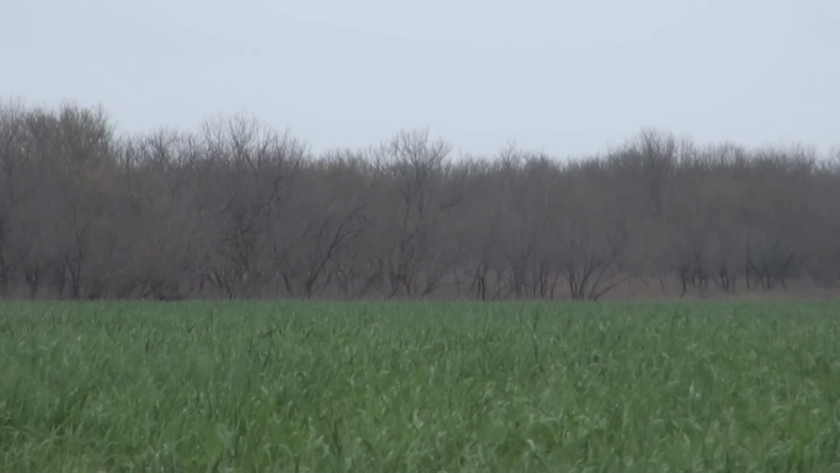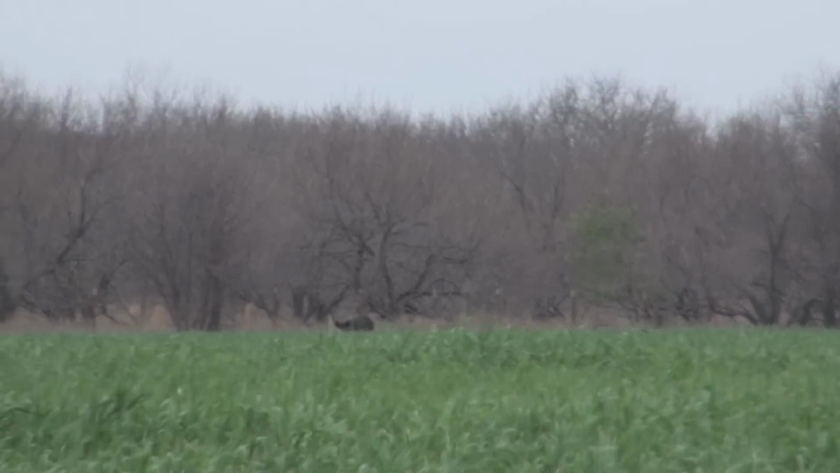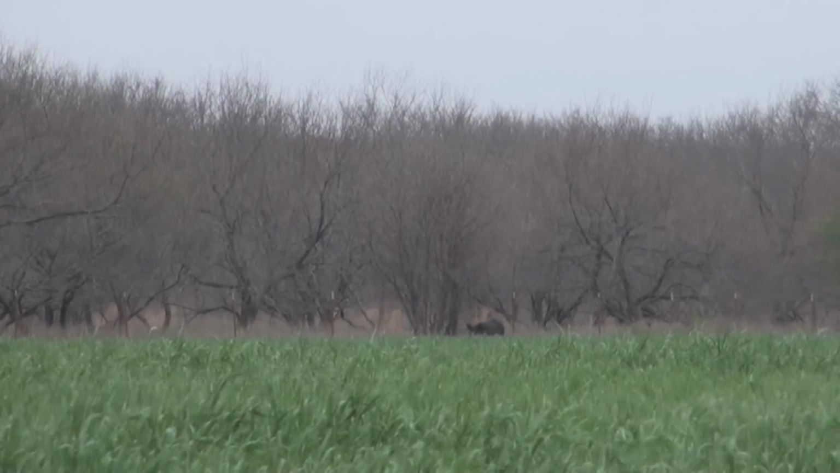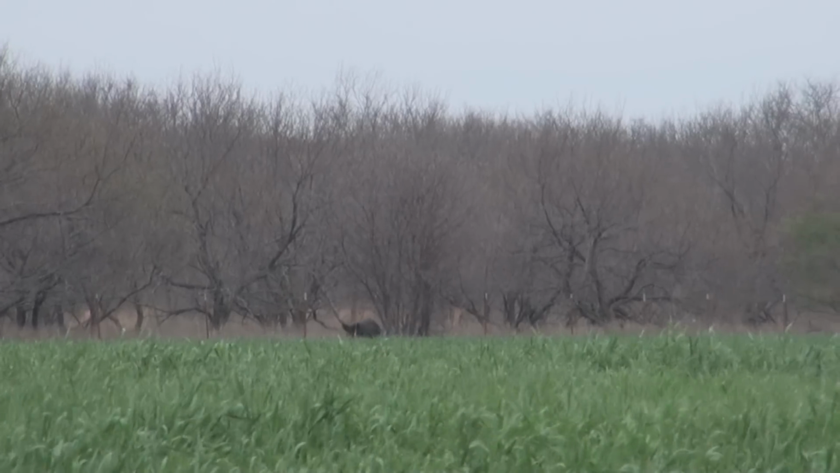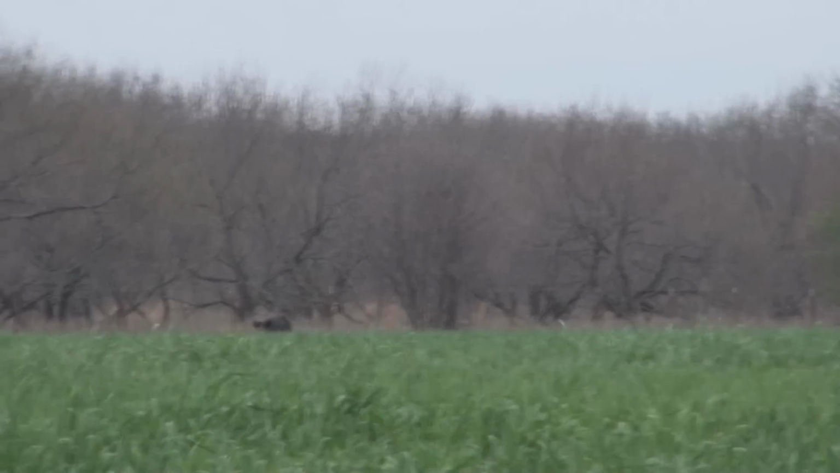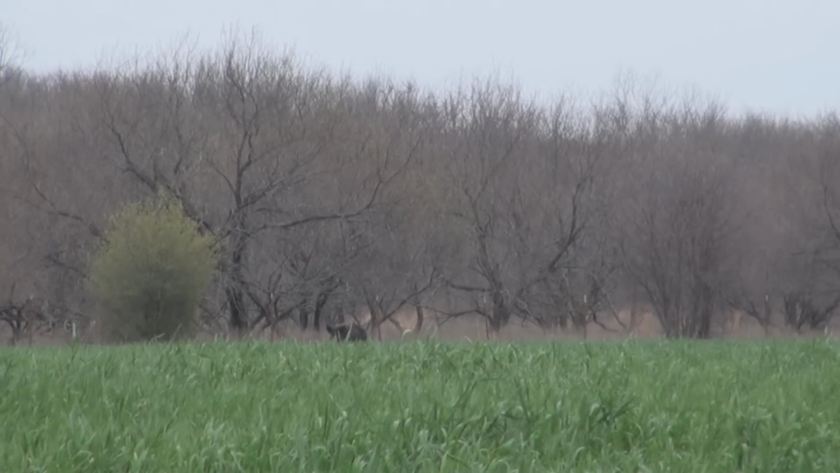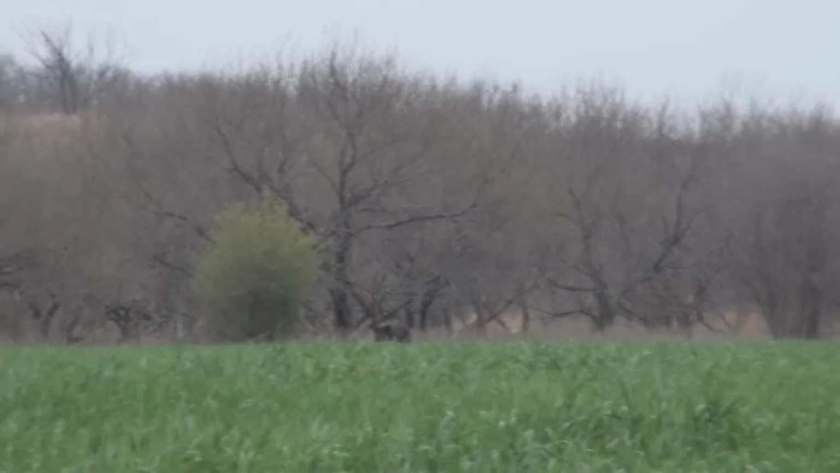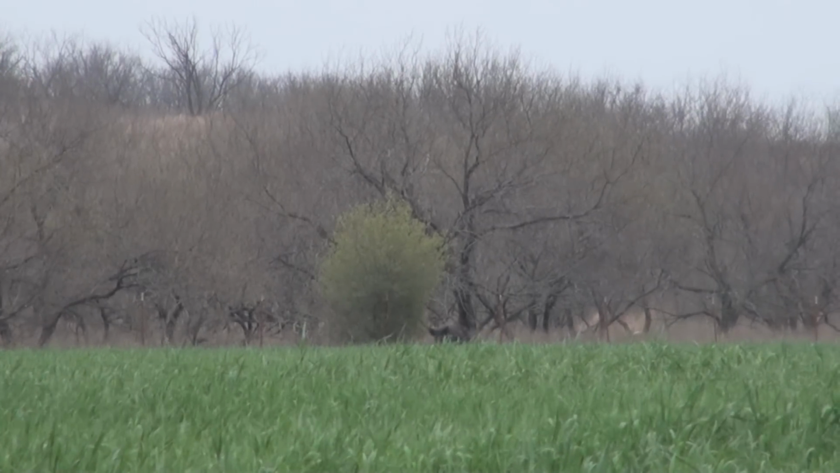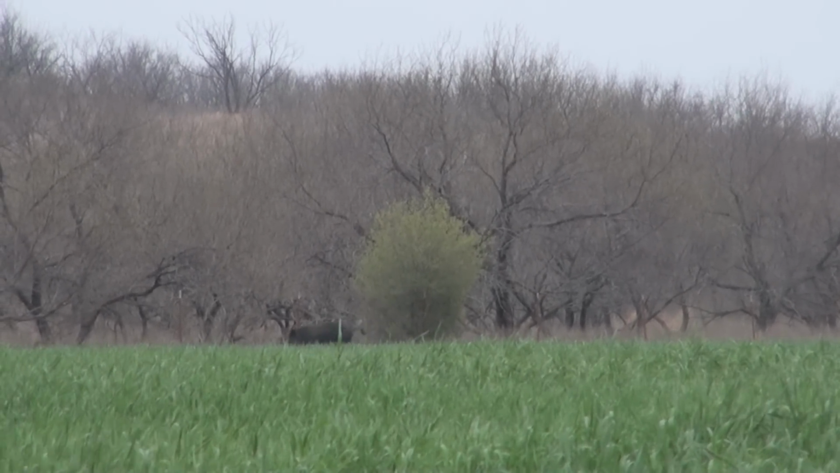See if you can follow him with the camera. Oh, there's the big one standing right there. So just stay on this one. That's a boar coming. Dang, he's gonna beat that one.